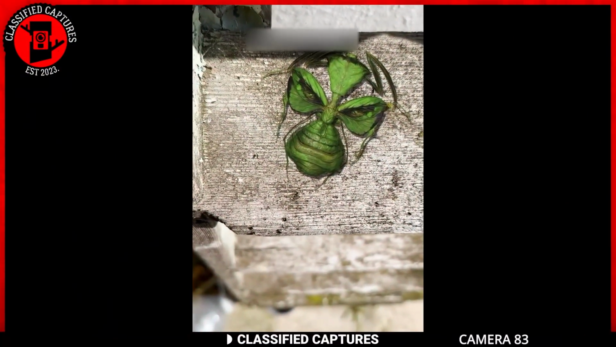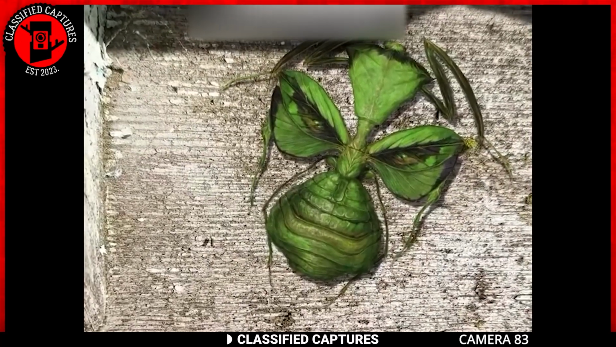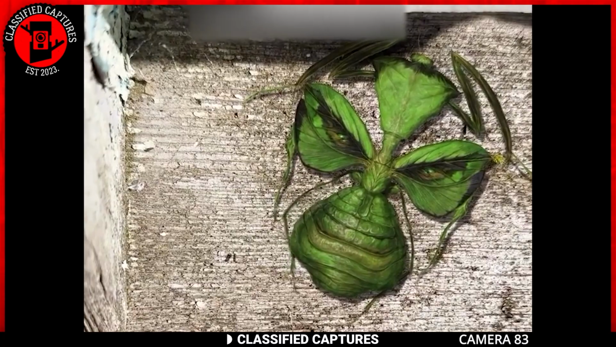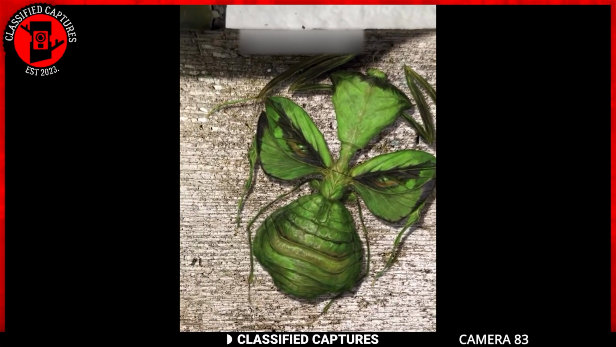Take a look at this. Looks strange, doesn't it? It's like a mix between the Hulk and the Devil. His strange-looking green face, however, is nothing more than a praying mantis. The praying mantis, with its unique and captivating appearance, truly stands out in the realms of insects.